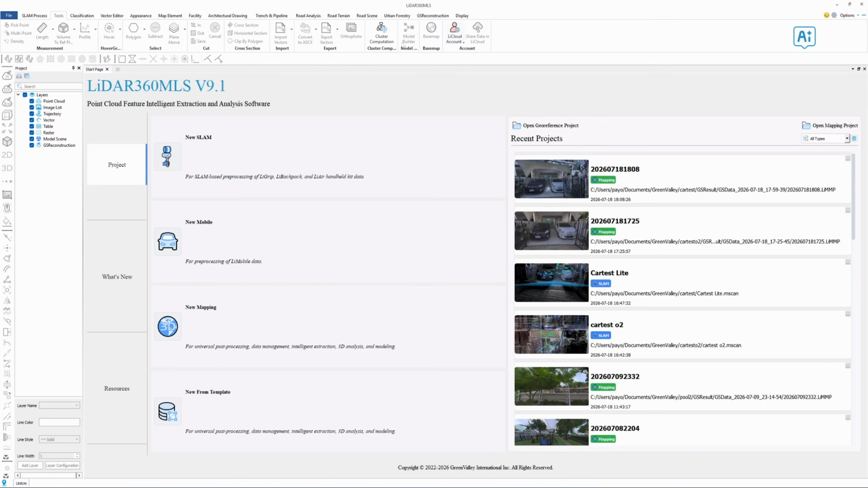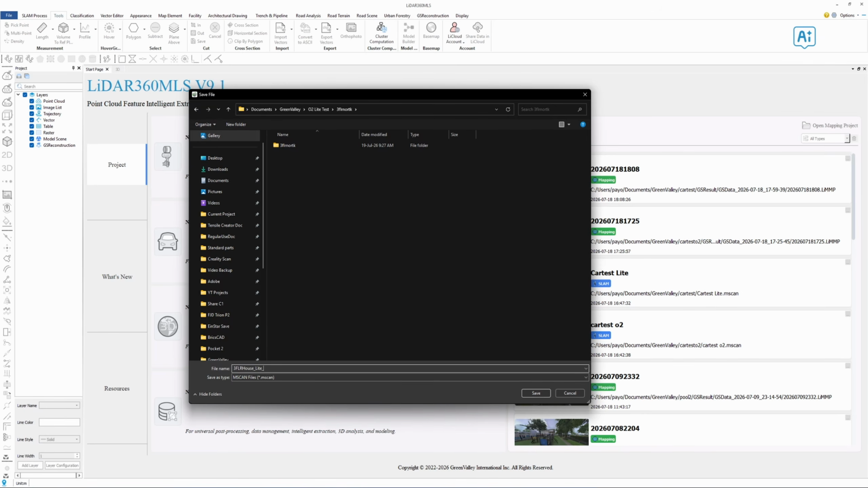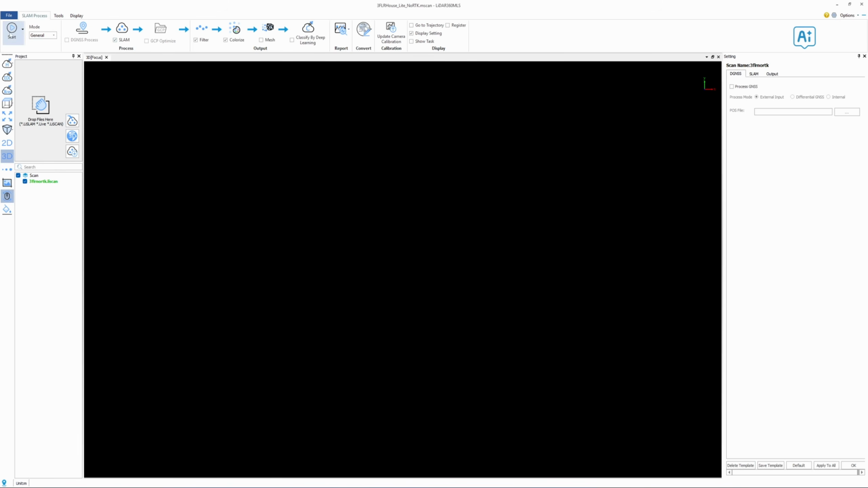Here in the LiDAR360 MLS, a GreenValley post-processing software, the first step is to click a new SLAM. It will prompt you to create a new project. After creating the project name, click the Cloud button. It will prompt you to select the project file from the scanner. Next, click the Start button to remap the point cloud.